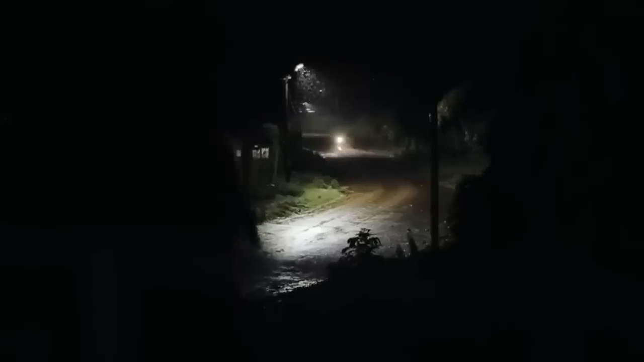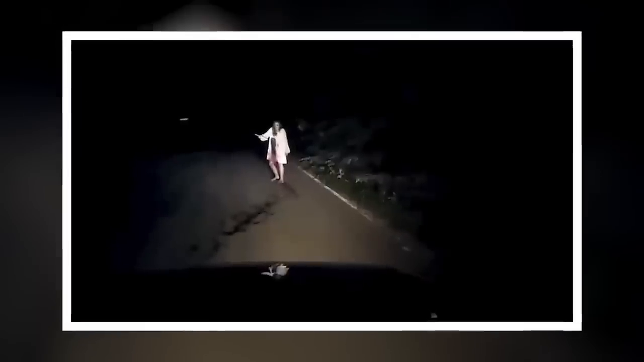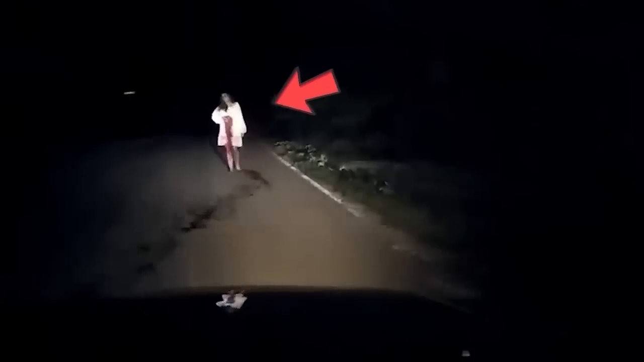You won't believe what I just saw in this video. So it was late at night, and this guy was driving his usual route when he came across something super creepy. He was like, nope, I'm turning back and getting out of here. There was this ghostly woman in the middle of the road, holding a knife, and she was actually stabbing herself. Can you imagine? What would you do if you witnessed that?